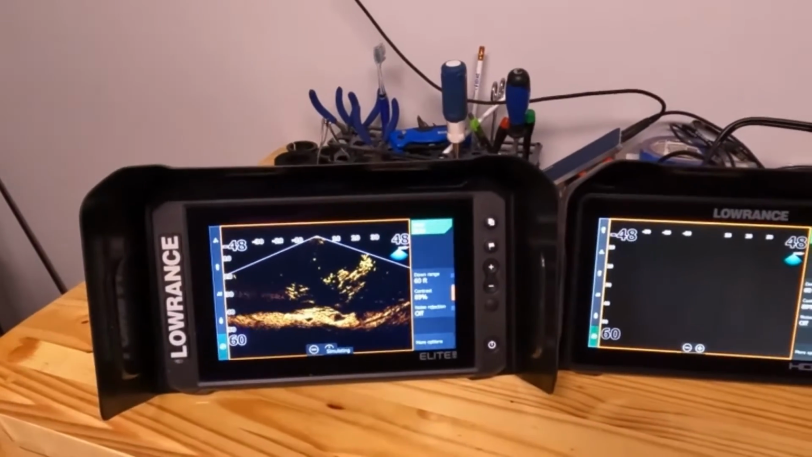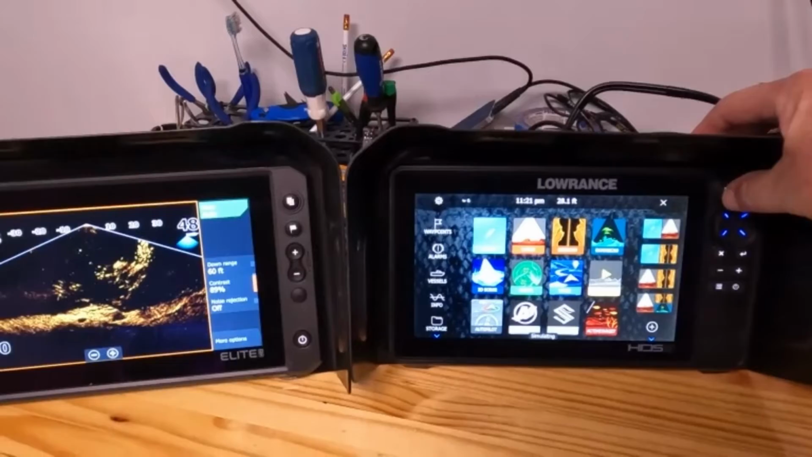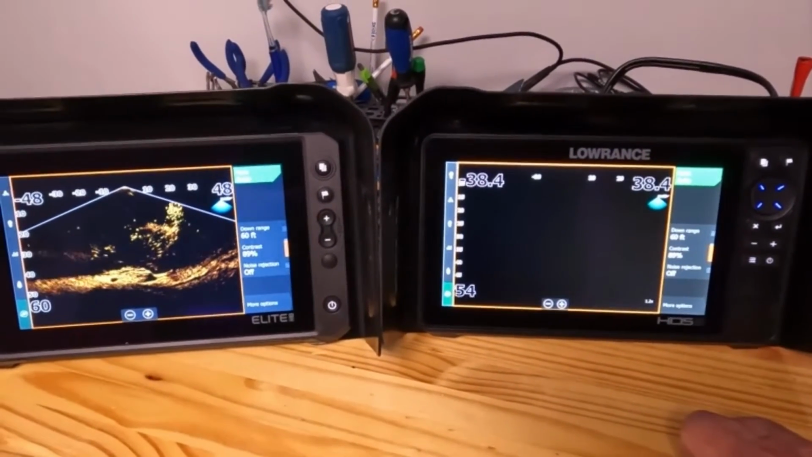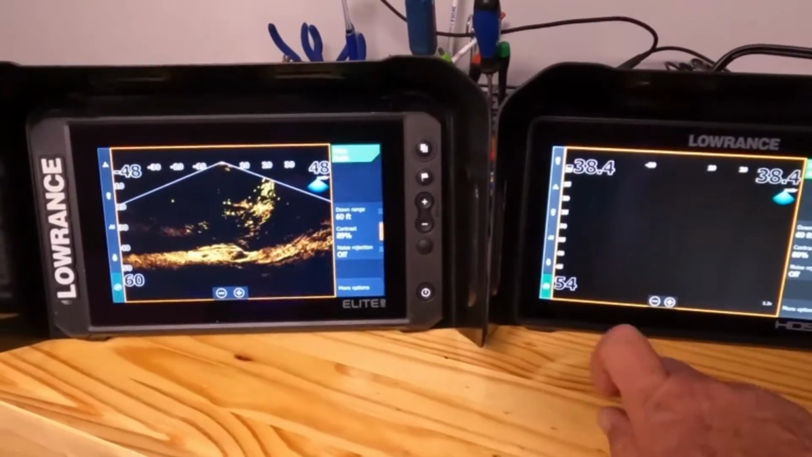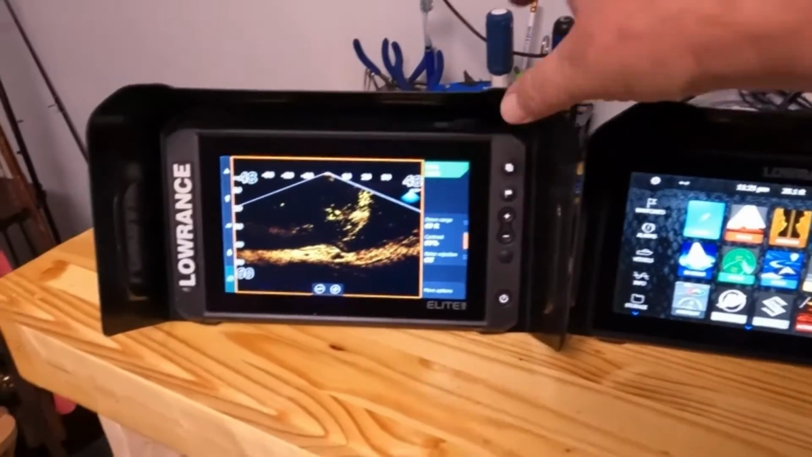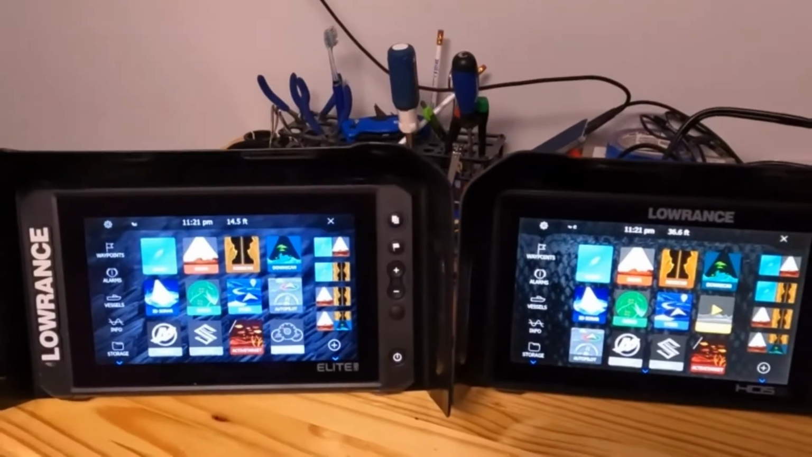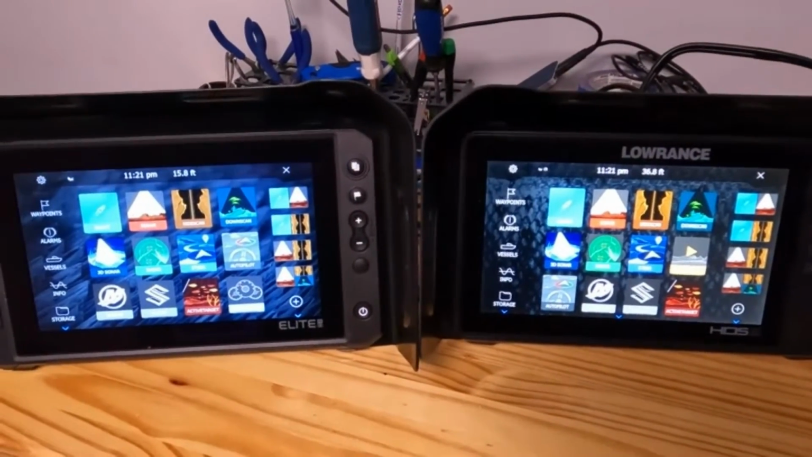Well, for some reason the scan on the simulator is not working. But I will tell you, on the FS or the HDS unit, it does seem to be a little on the brighter side.